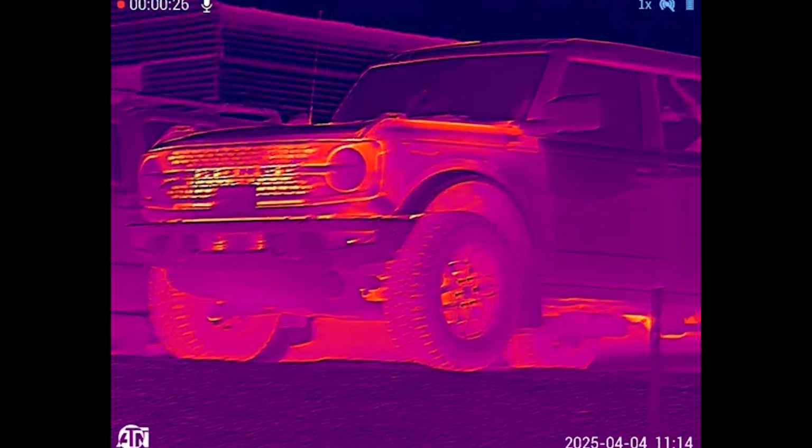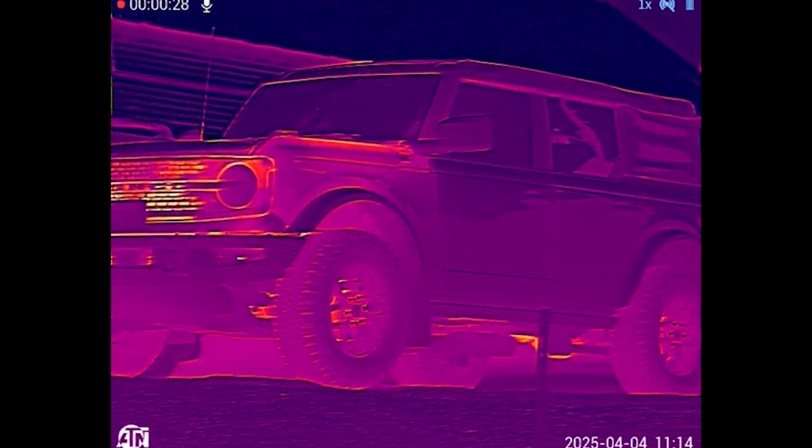So aside from the hunts, I also took some footage of vehicles. You can see my Bronco next to an Xterra that we have. The Xterra had not been driven, the Bronco had been driven, so you can definitely see the difference in heat signature there.